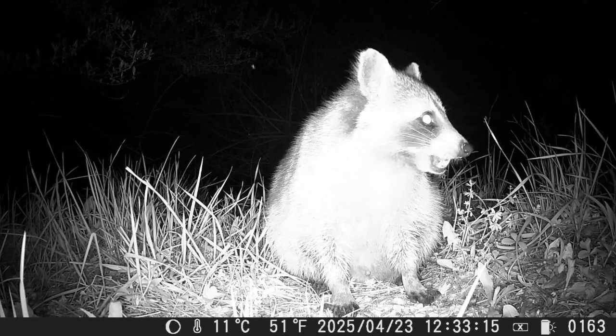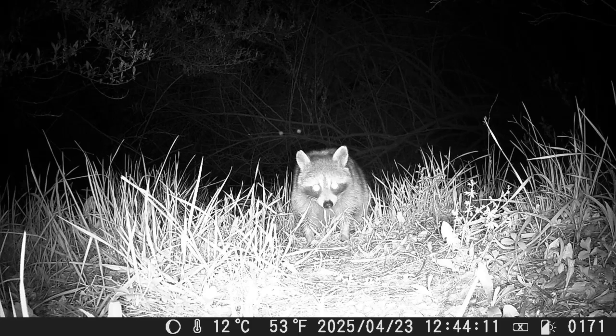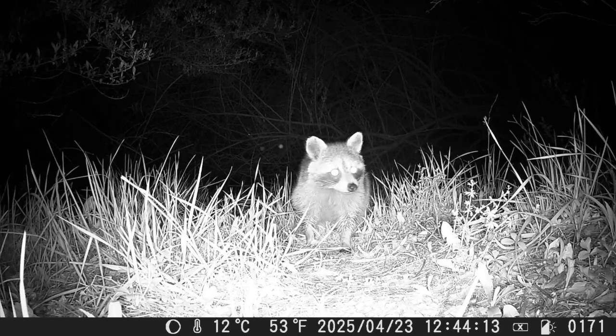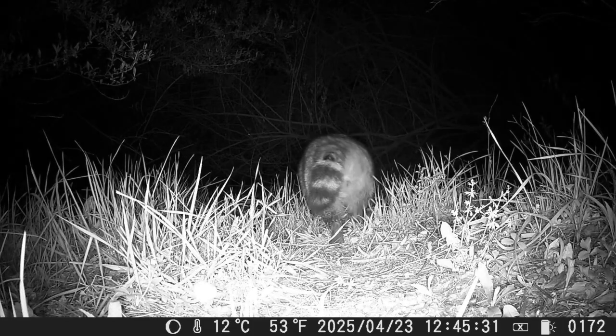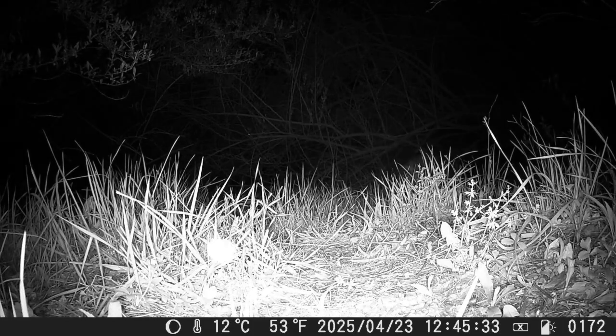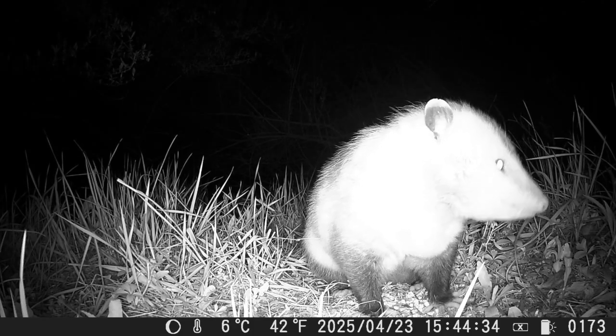And there's the possible pregnant one. I'm not sure what this is. It's kind of like treadmill action in the dirt. And what was that strange white thing floating? Was it caught in a cobweb? Was it a moth? It's fascinating but weird. Any ideas? The possum makes its occasional appearance.